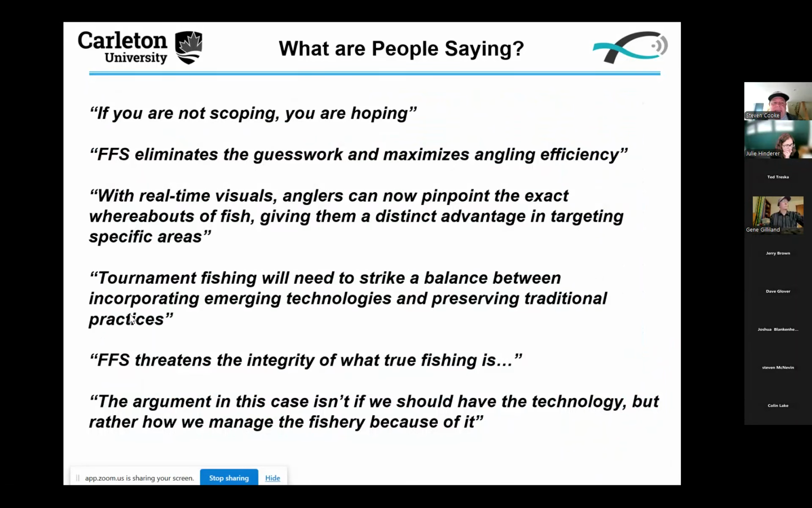So what are people saying? Here are some quotes that have been pulled from the interweb. If you're not scoping, you're hoping. With real-time visuals, anglers can now pinpoint the exact whereabouts of fish. There's a comment here about tournament fishing, the need to strike a balance between traditional practices and emerging tech. FFS threatens the integrity of what true fishing is. And then, of course, from a management perspective, the argument in this case isn't if we should have the tech, but rather how we manage the fishery because of it.